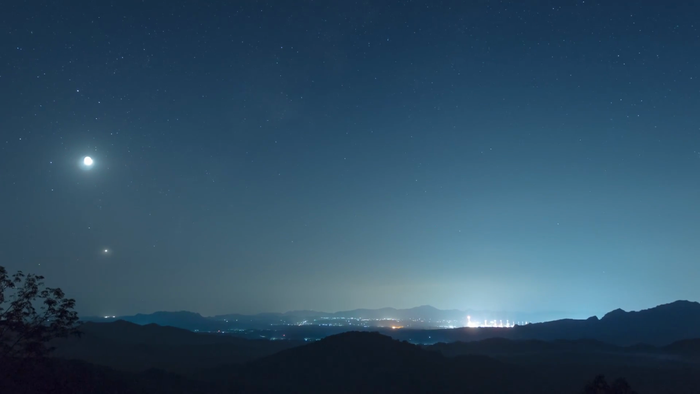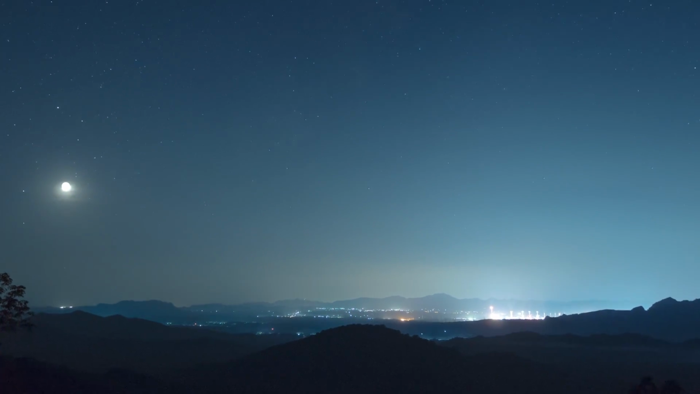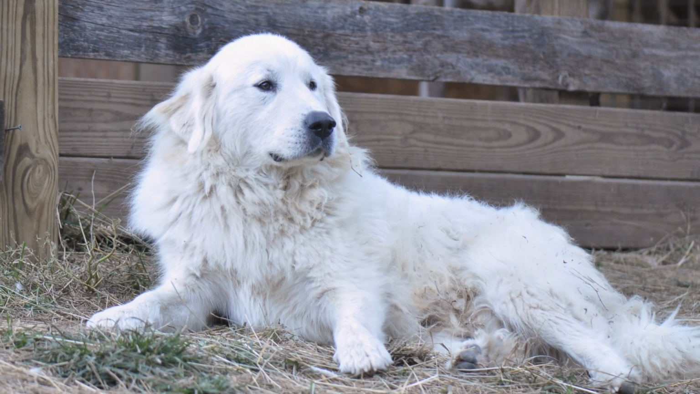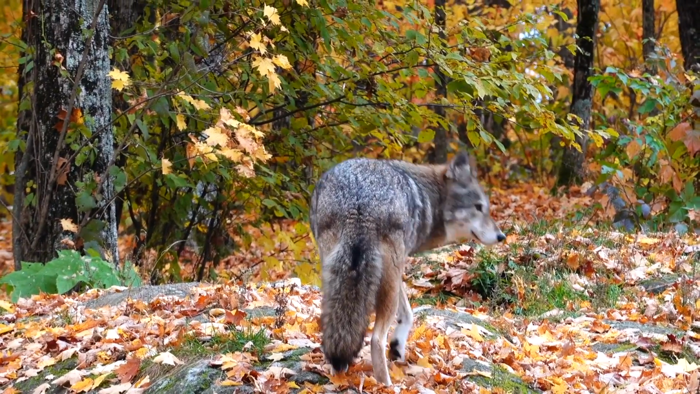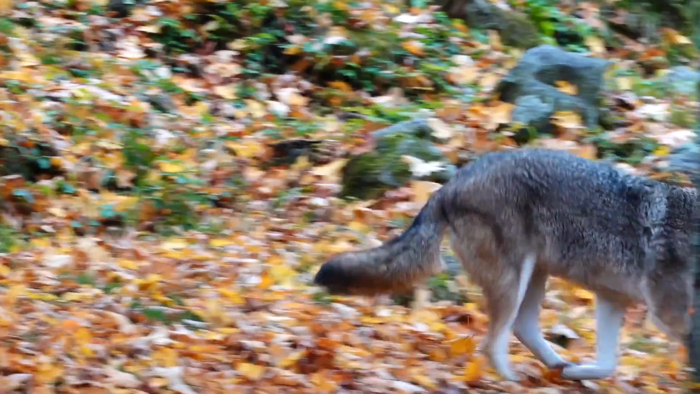This next story clip is an absolutely phenomenal one. This is a video of Casper the Sheep Dog. Casper is a 20-month-old Great Pyrenees who is responsible for a flock of sheep in Decatur, Georgia. One day, a pack of coyotes showed up, and they were kind of sniffing around the pen, trying to get at Casper's sheep, if they saw an opportunity.